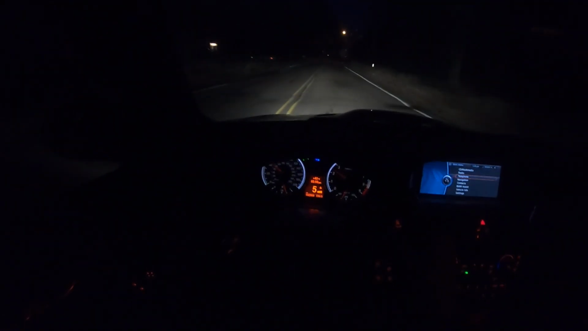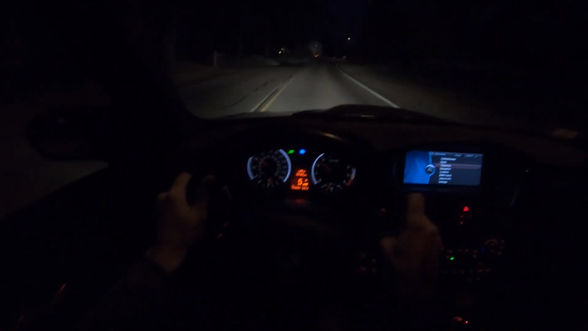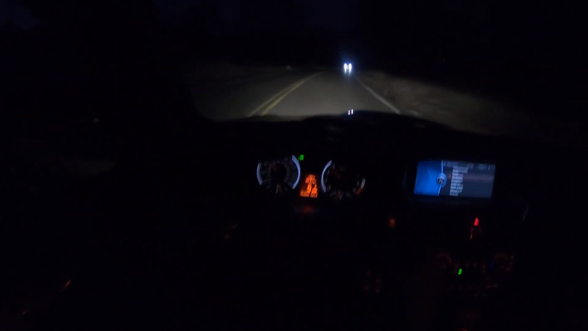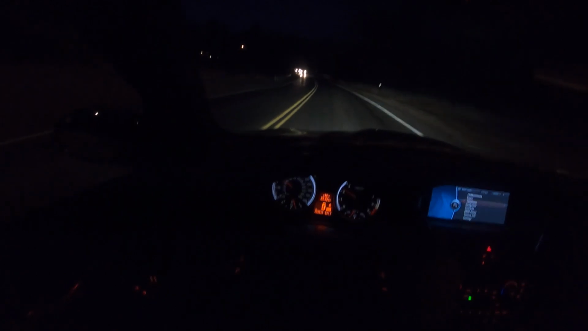I'm not sure if I'm going to keep this car for another year or however many miles I want to put on it. It's like a vampire. It likes to bleed your wallet dry because it just says, oh, hey, I need $1,000 here. I need $1,000 there. But would I go out and replace it with a newer M3? I really don't think so.